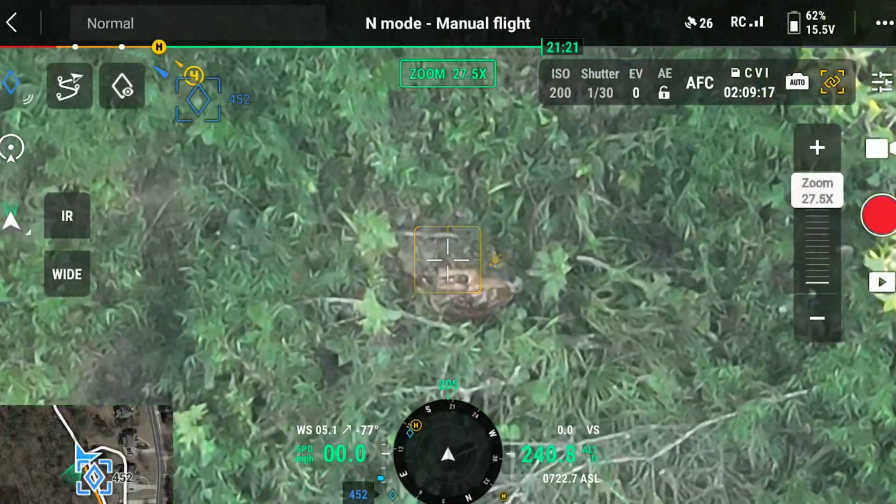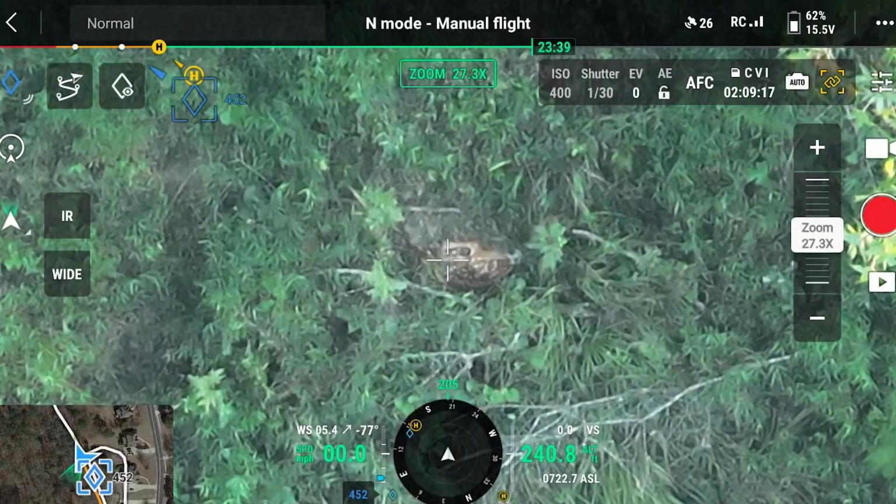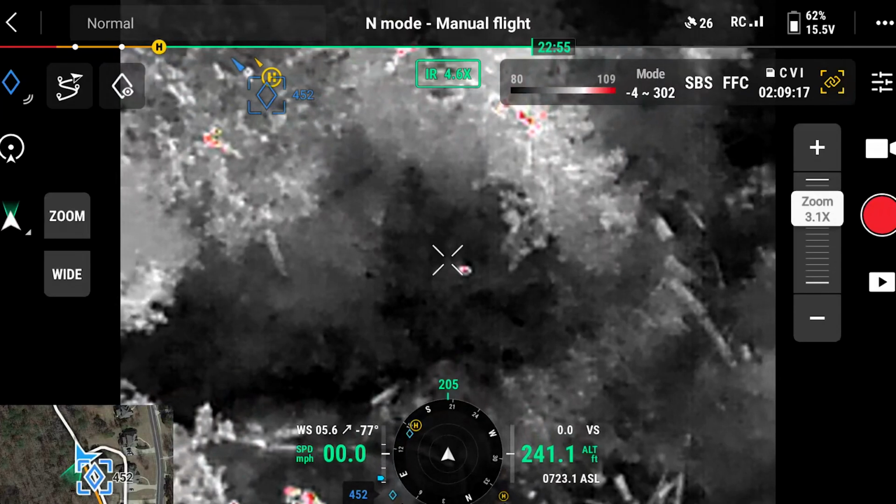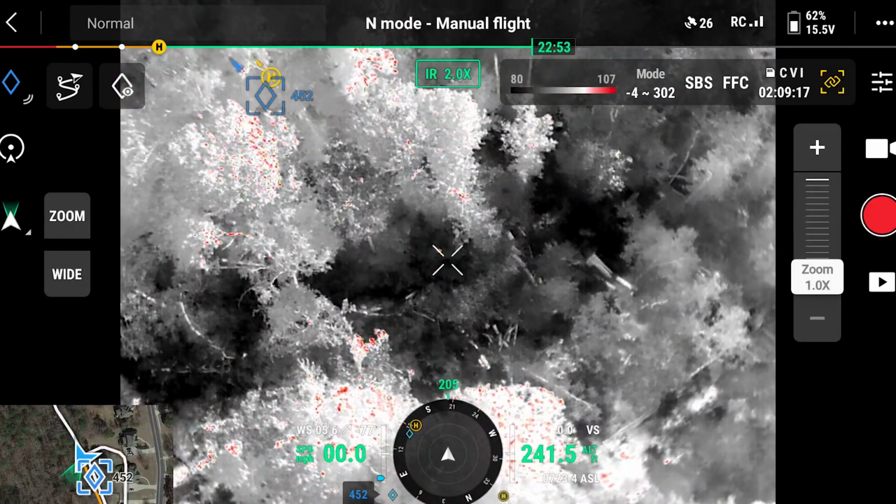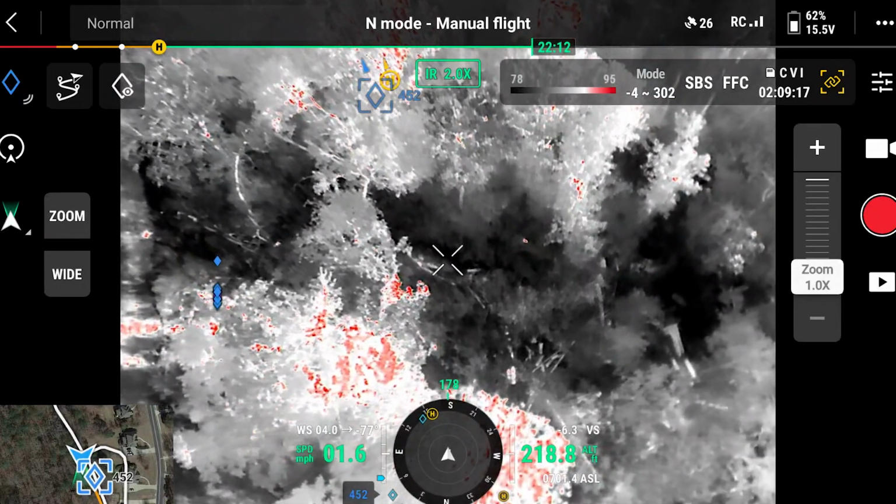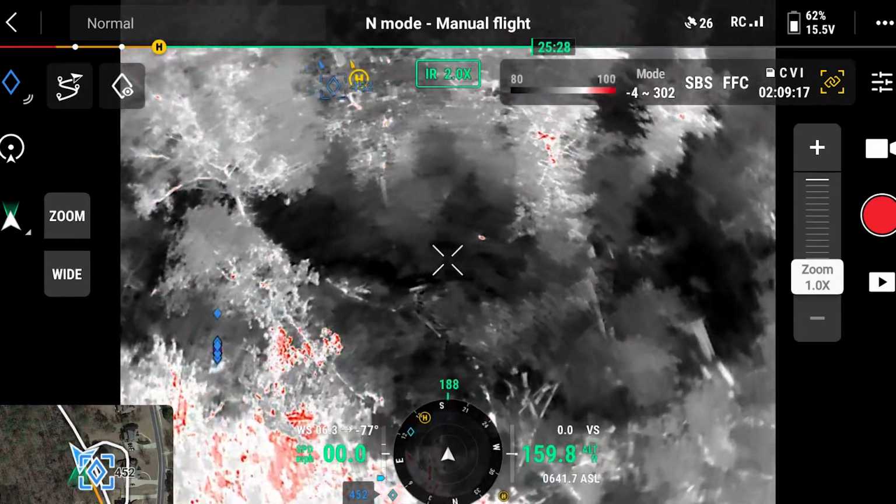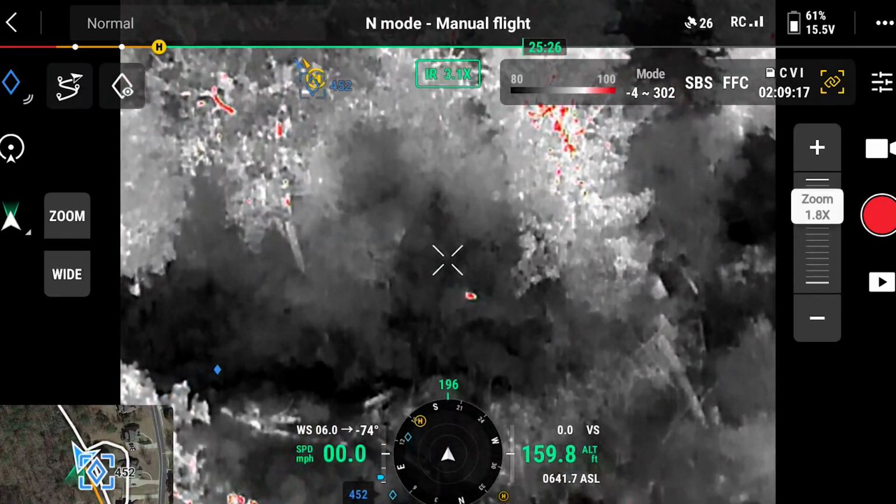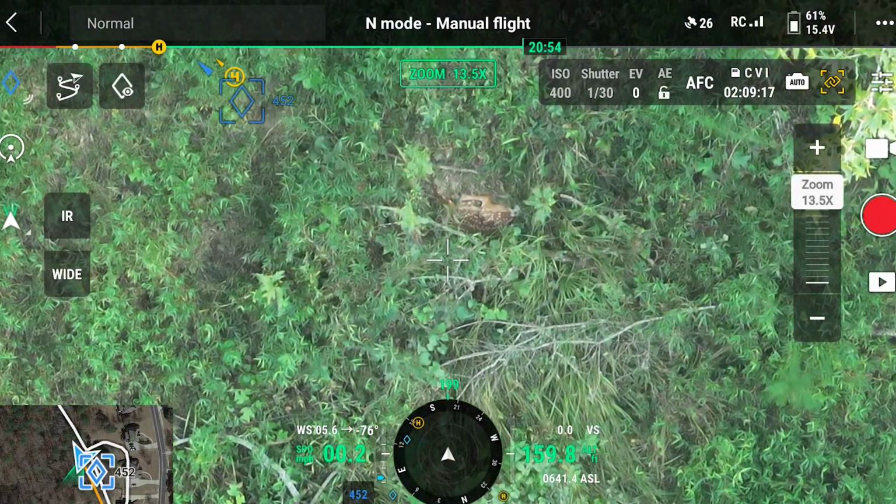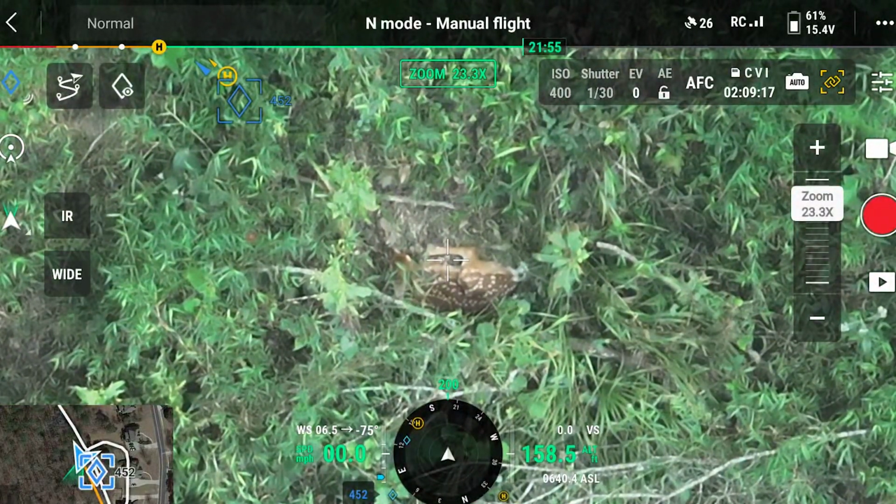Oh, look. We are out here looking for a pet, and we found a fawn. That's pretty cool. Get a closer look at that. We're only 900 feet away. So that's pretty cool.